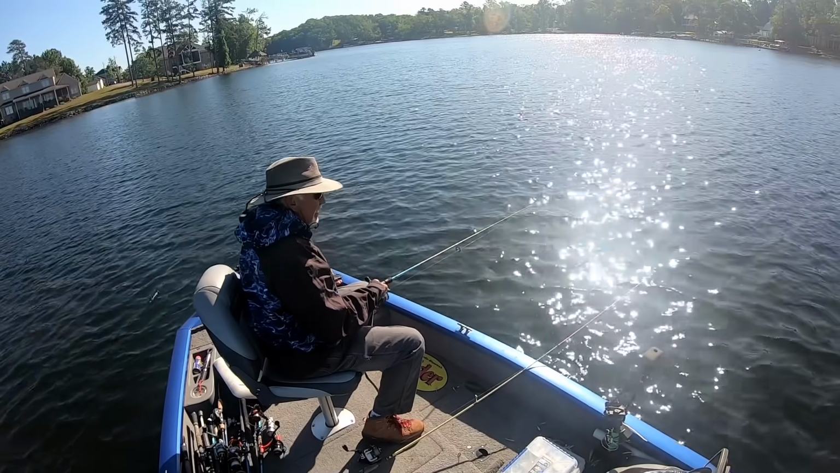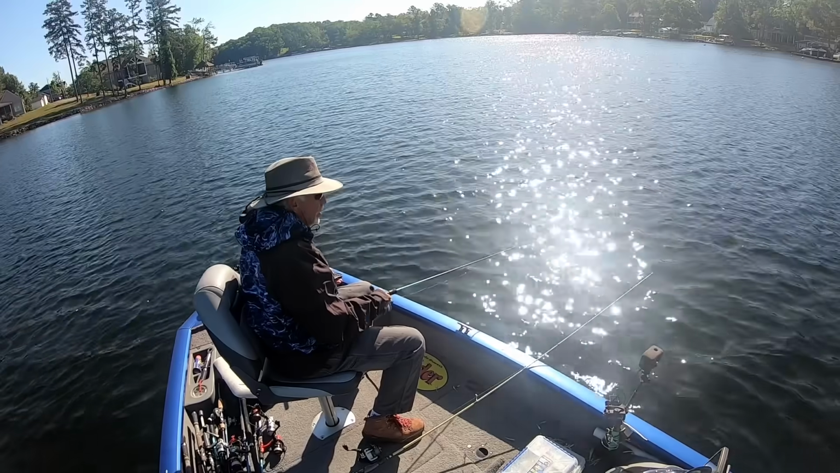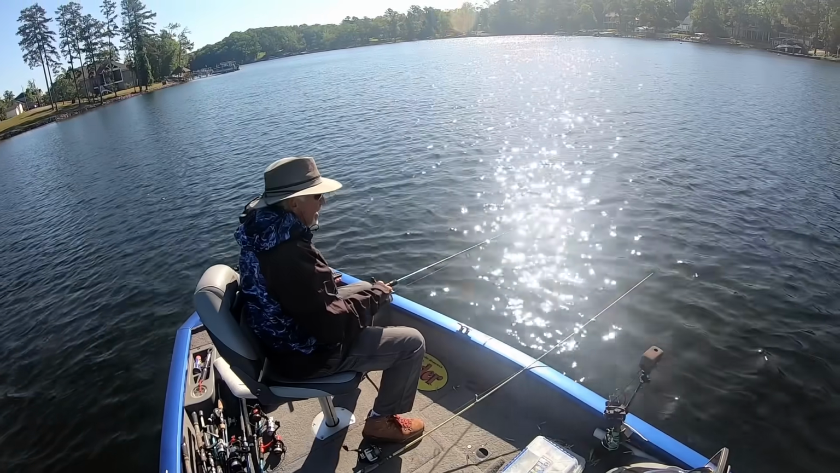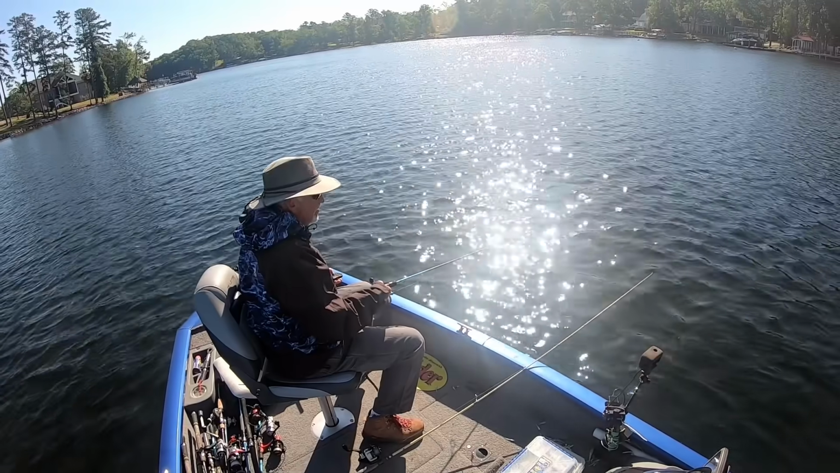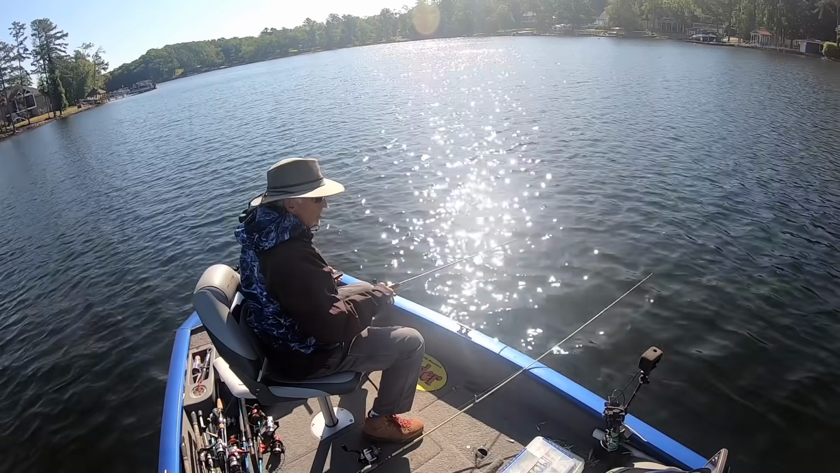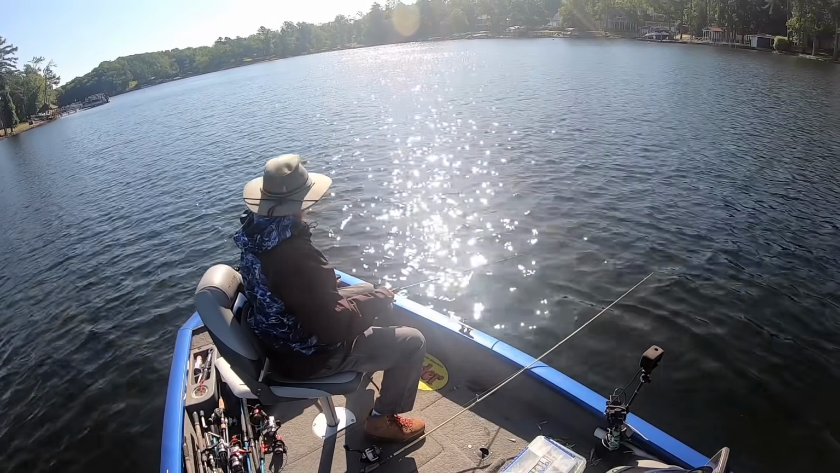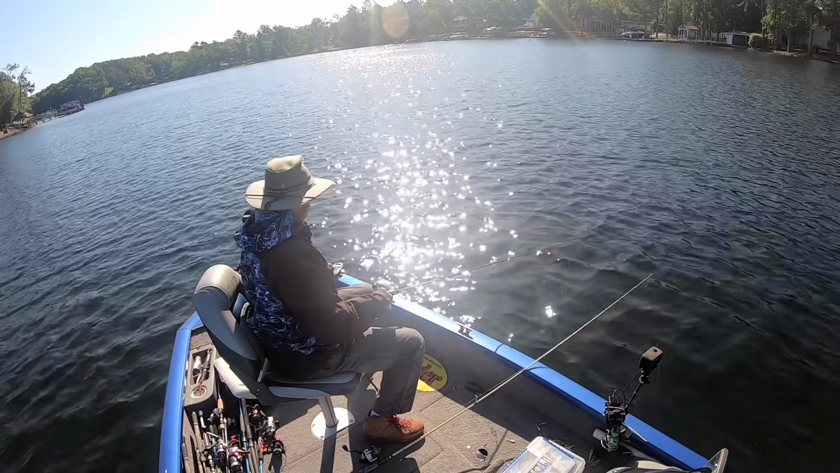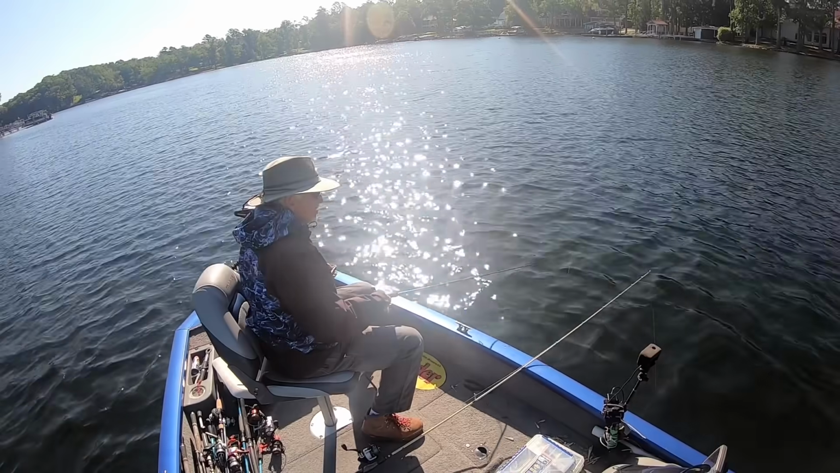It's bright sunshine today. Over where I've been catching them on the other side, it's going to be really rough. I don't know if we can go over there. I don't even think I can hold the boat over there. We might have to go around and find some new places. I caught one. They spooked. I'm afraid they might come back.